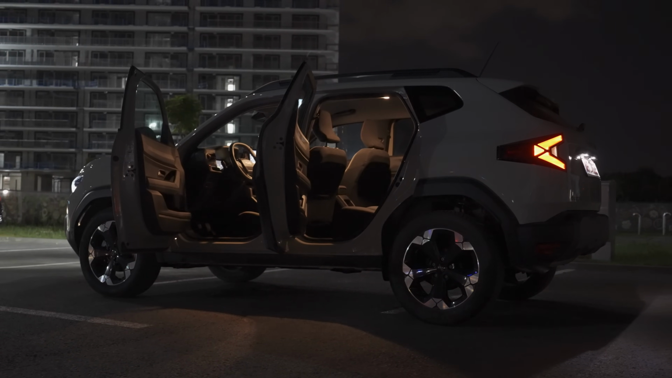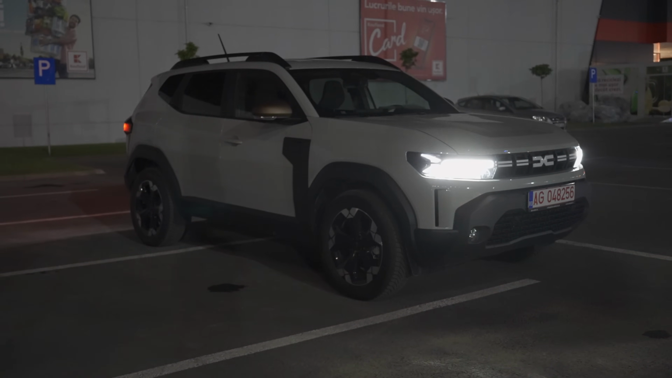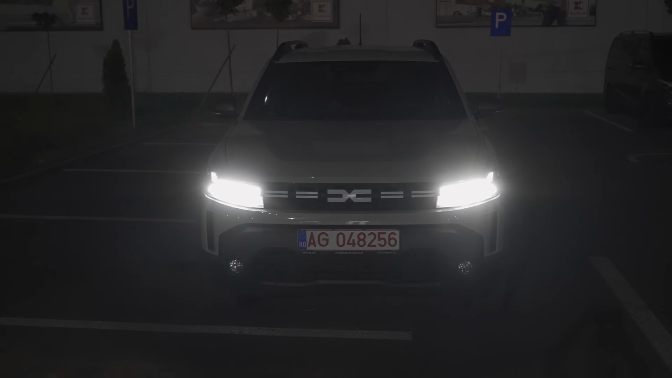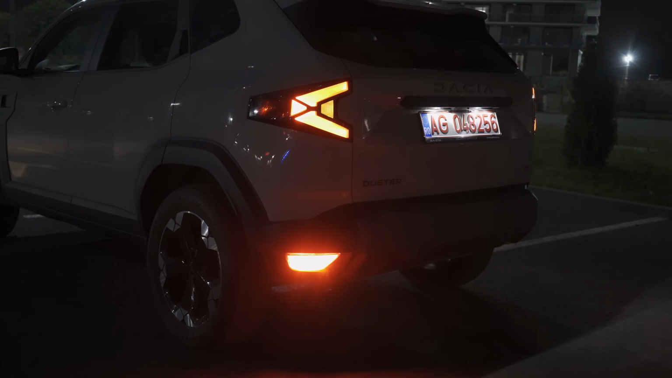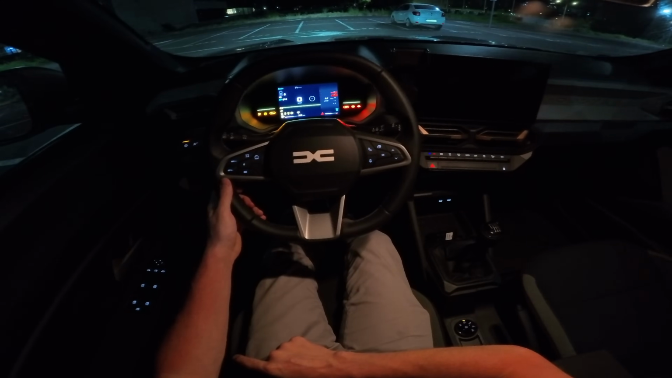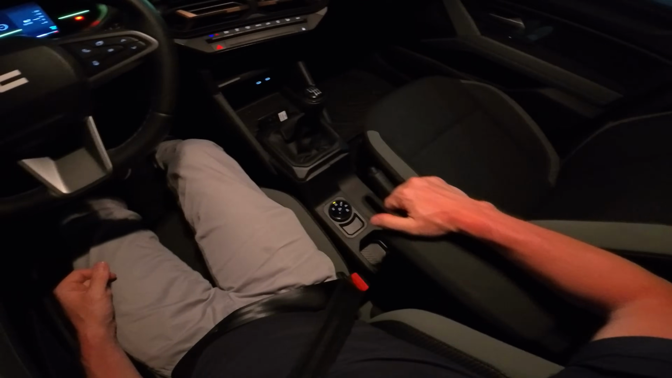Also the price of the car that I have with me, it starts at 25,300 euro, but because this version has a few extra options like the sandstone color and also the rims, it can go up to 26,850 euro. Anyway, let me start the engine right now. Very simple, just like that. Also you have this adjustable armrest.